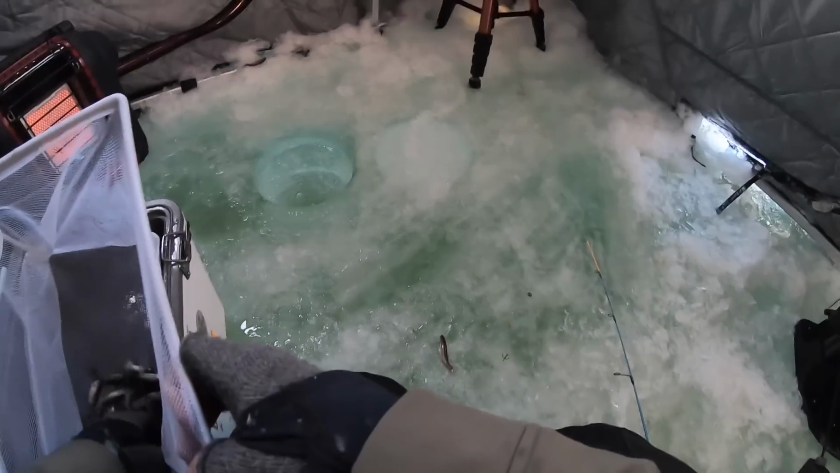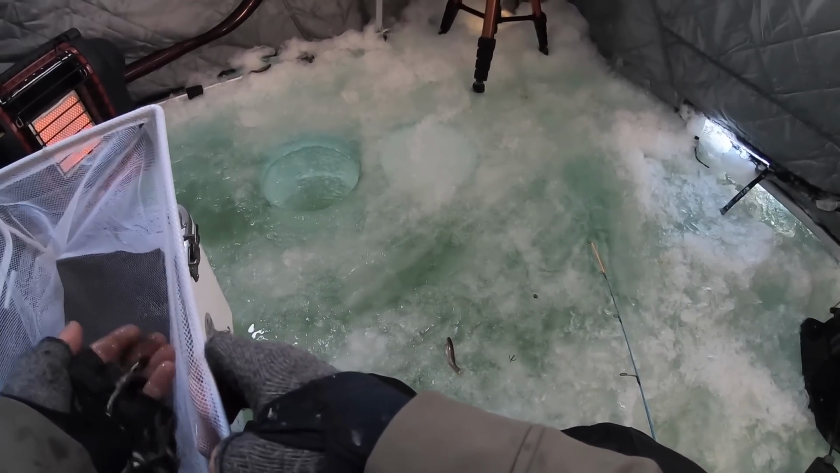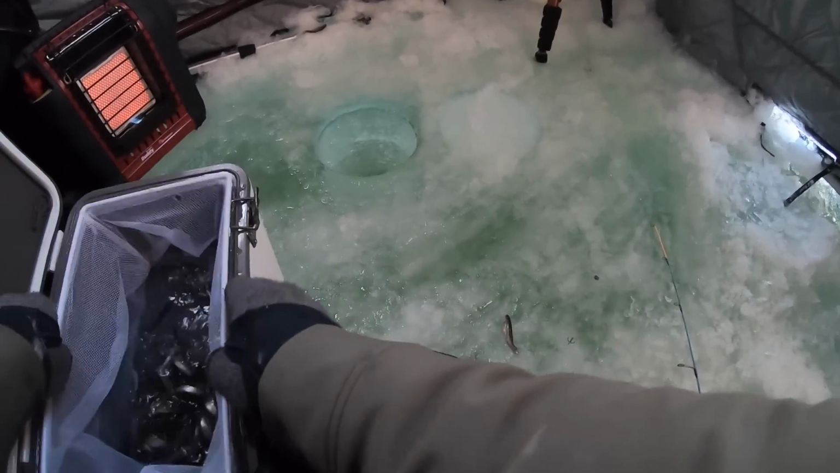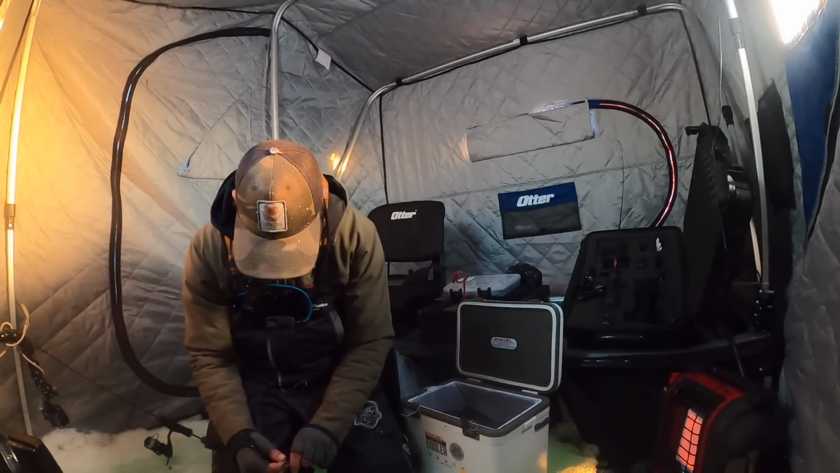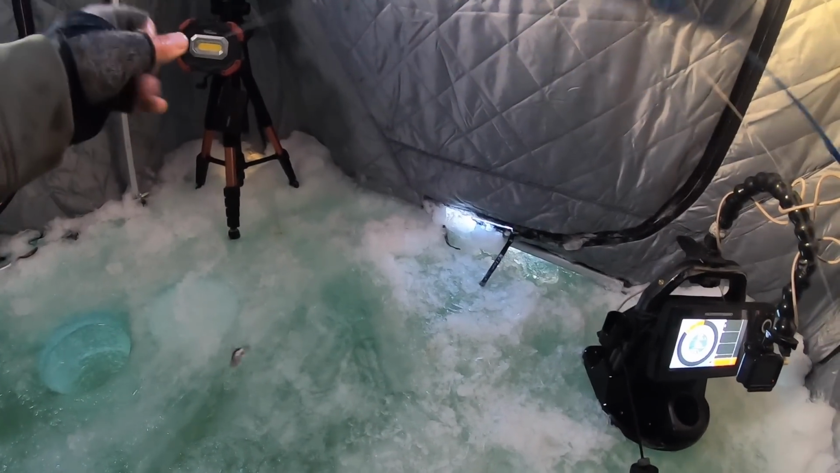So hopefully we get a little bit of a breather here, so I can actually start jig fishing. But pretty much immediately, right off the bat here, I'm getting a bunch of fish to bite anyways. And basically just running a very simple dead stick option. A larger fathead minnow, split shot, small hook, and that's pretty much how we're rolling.